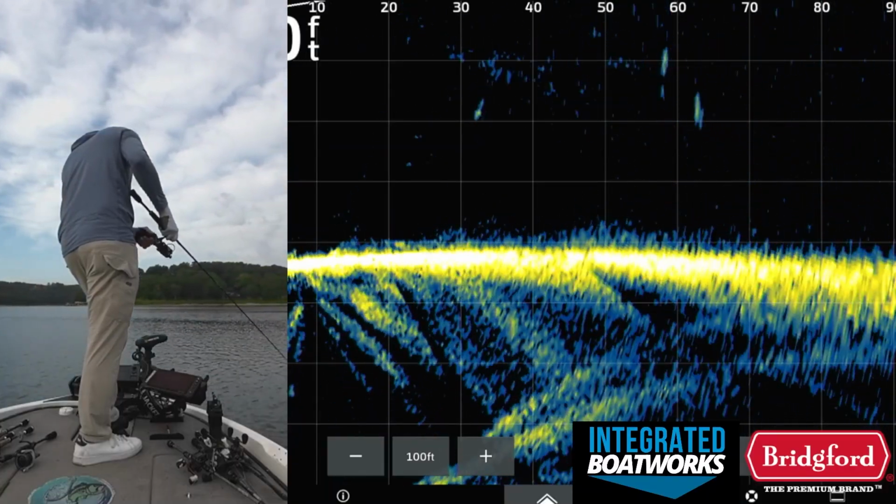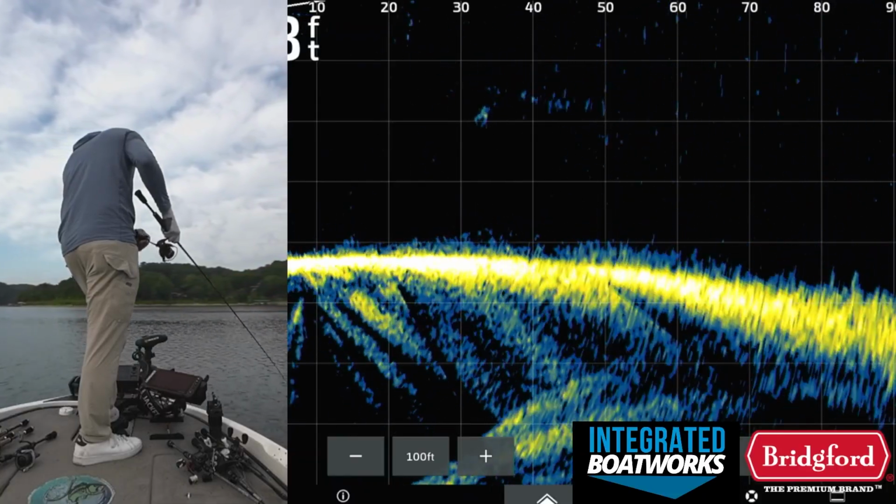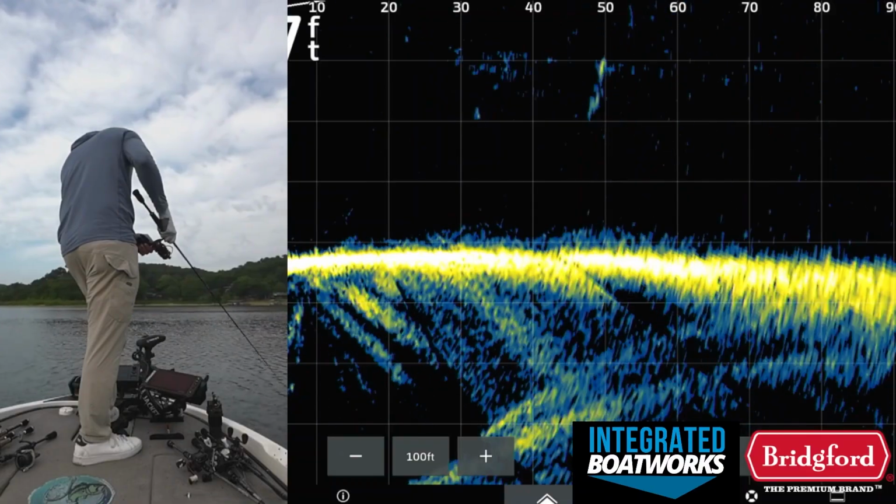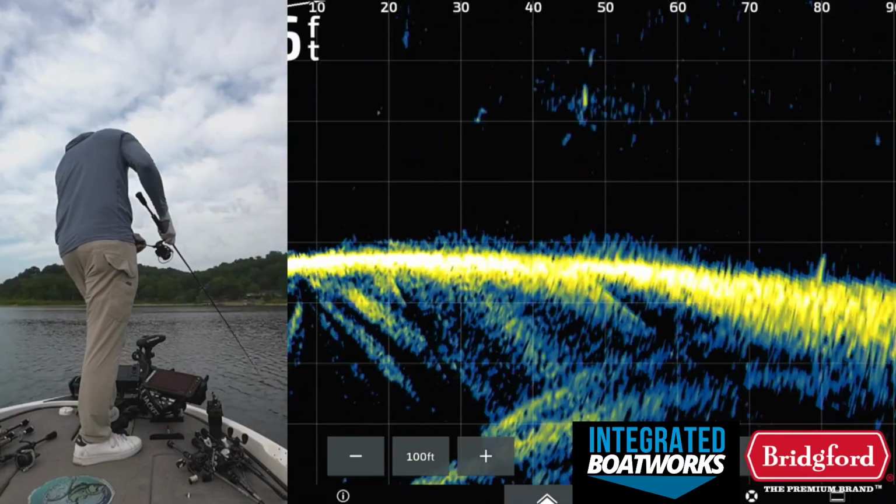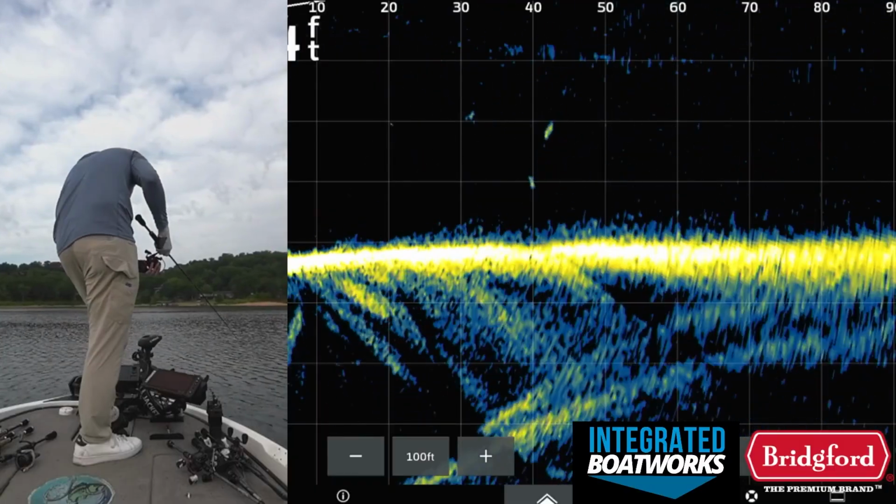Eat it, fish. You gonna eat it? Are you gonna eat it? Oh, you swerved it. See, I wasn't seeing these fish swerve it as bad when I was fishing that little tiny Bass Tricks. Now that I've gone to this 4-inch, a little bit bigger bait, they're swerving it.